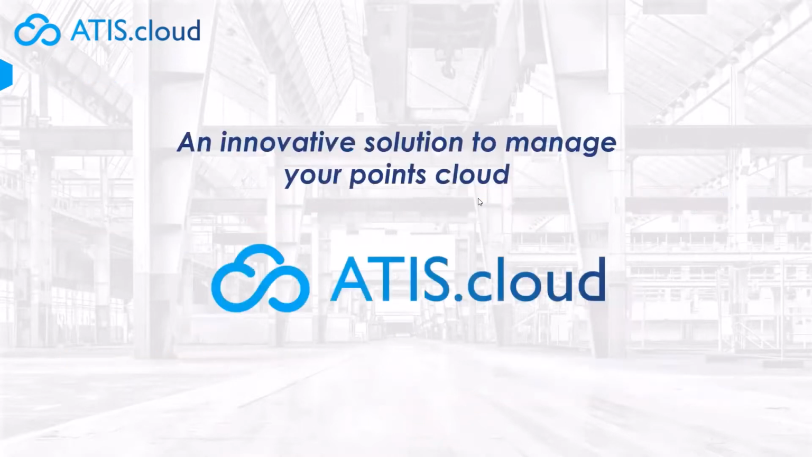ATIScloud wanted to find a solution for these three main problems. And now, on ATIScloud, we can store, share, and work on your point clouds through a simple web browser, without needing to install any kind of software.